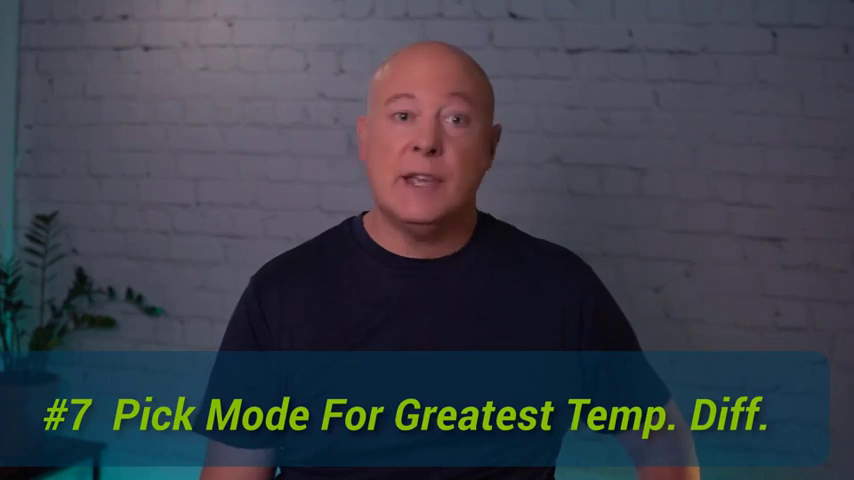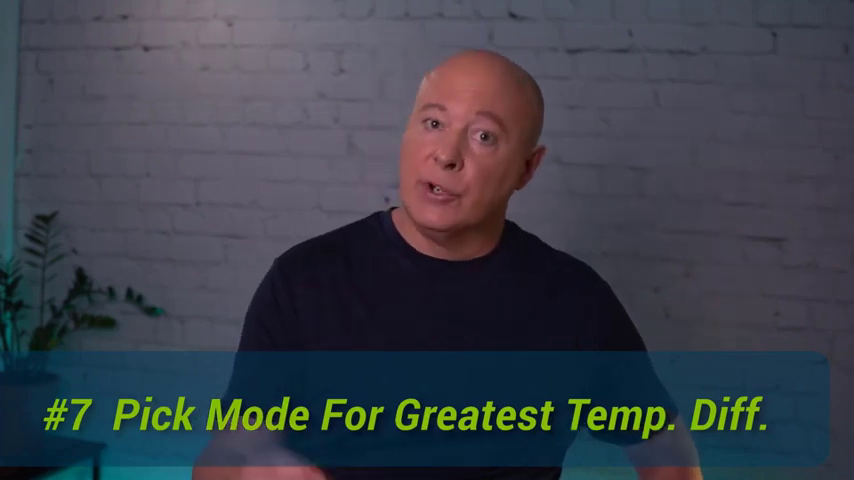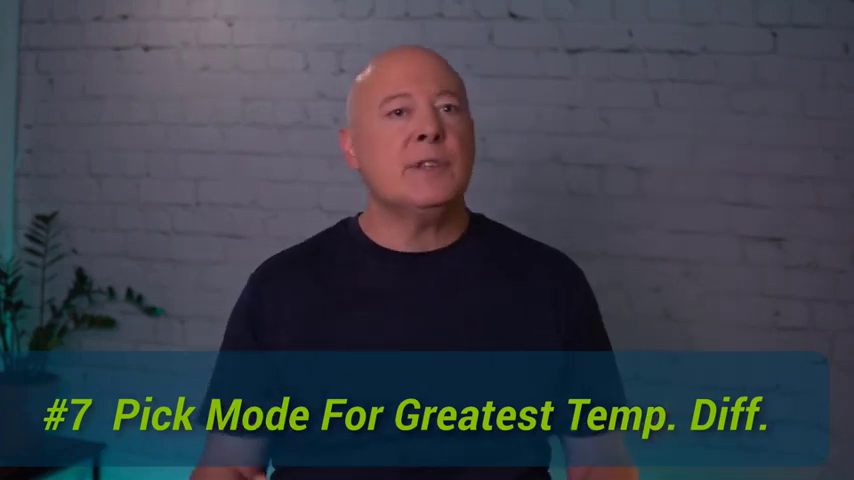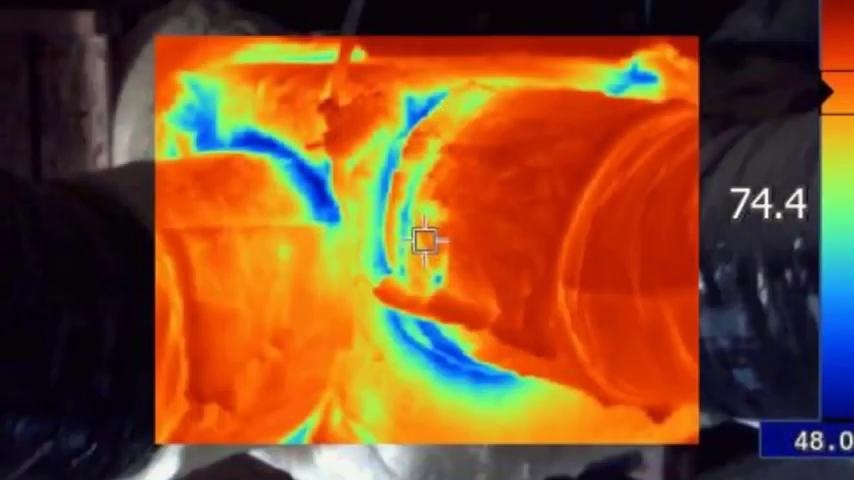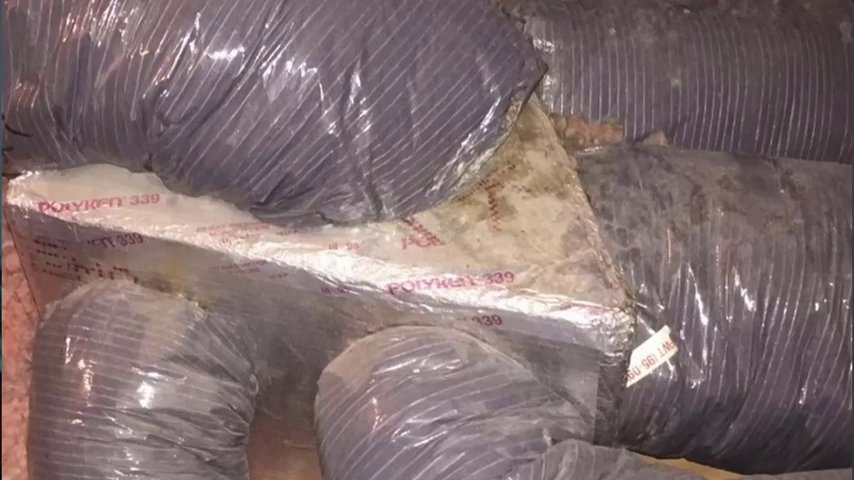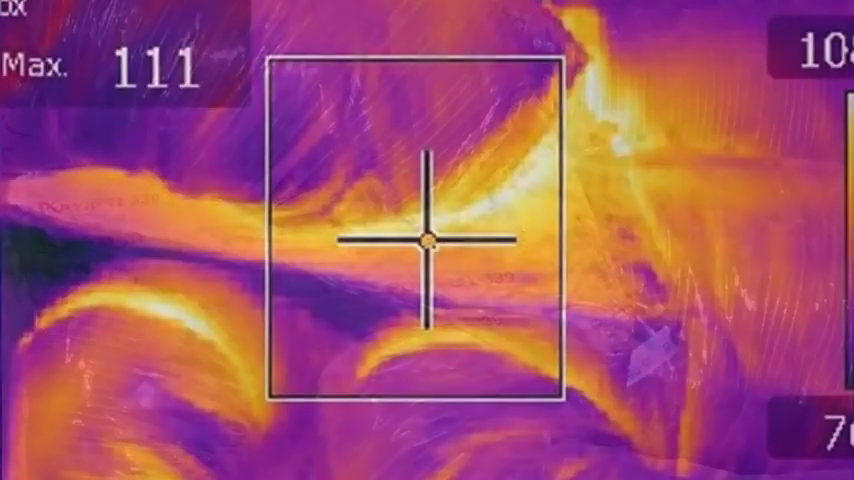On the issue of getting a good temperature difference to create maximum contrast, tip number 7 is choose the best HVAC mode for the greatest temperature difference. Now, usually this means if it's summer and the exterior of the attic ductwork is hot, turn on the AC, in which case the cold air leaking out shows up blue. If it's winter and the attic is cold, turn on the heat and the leaks show up orange.